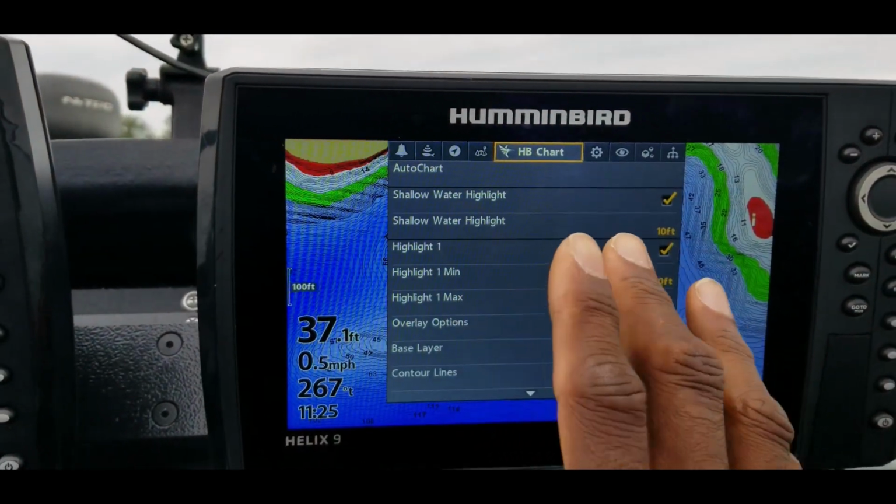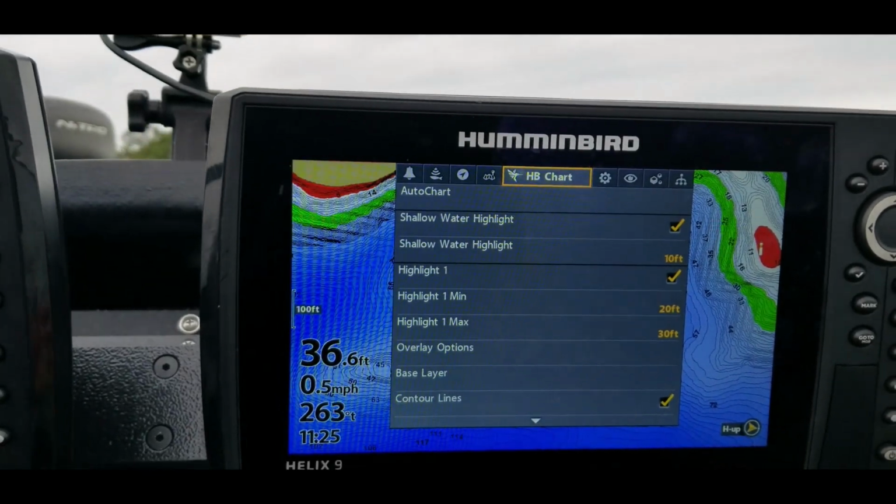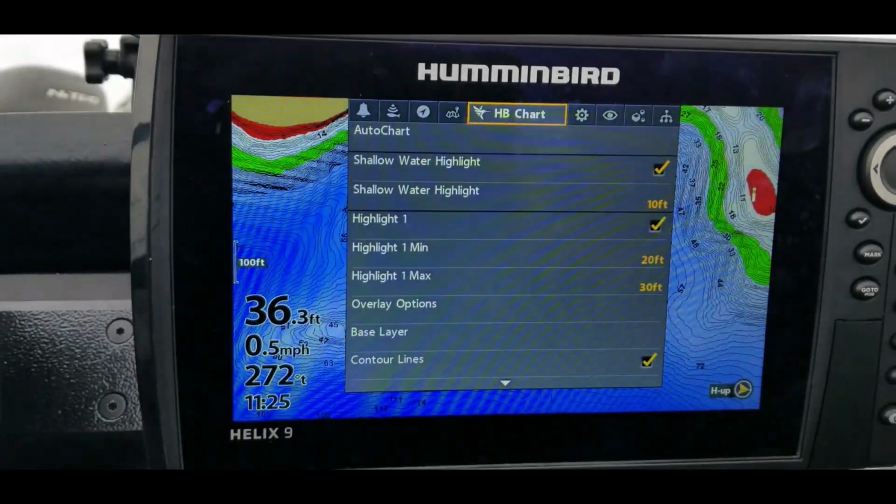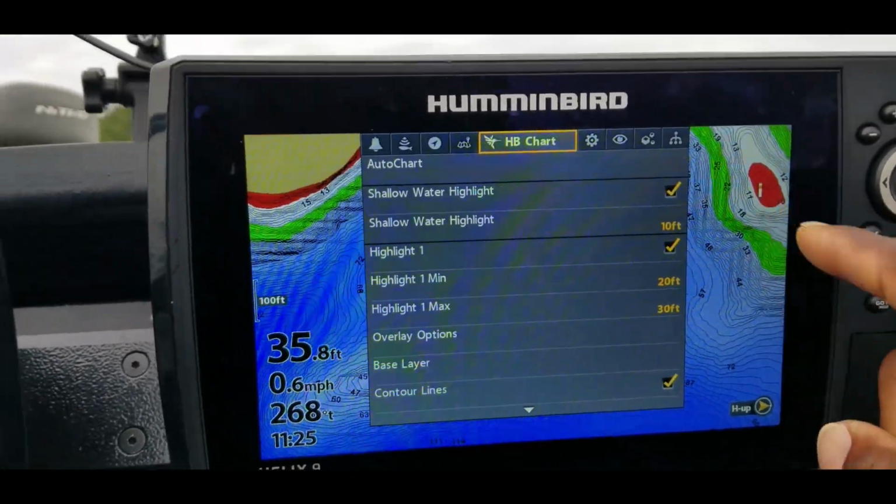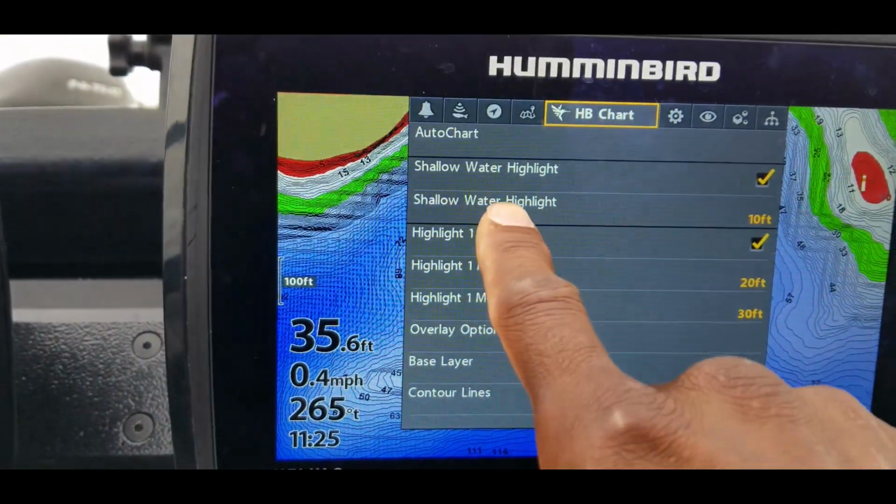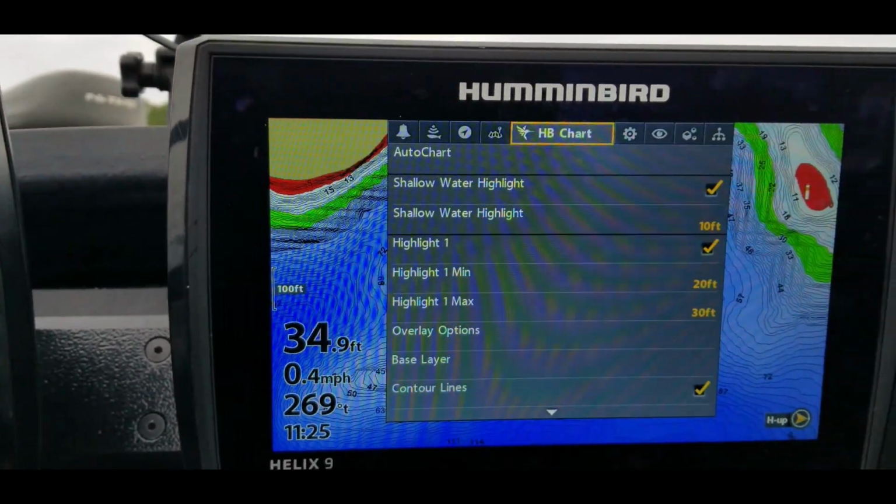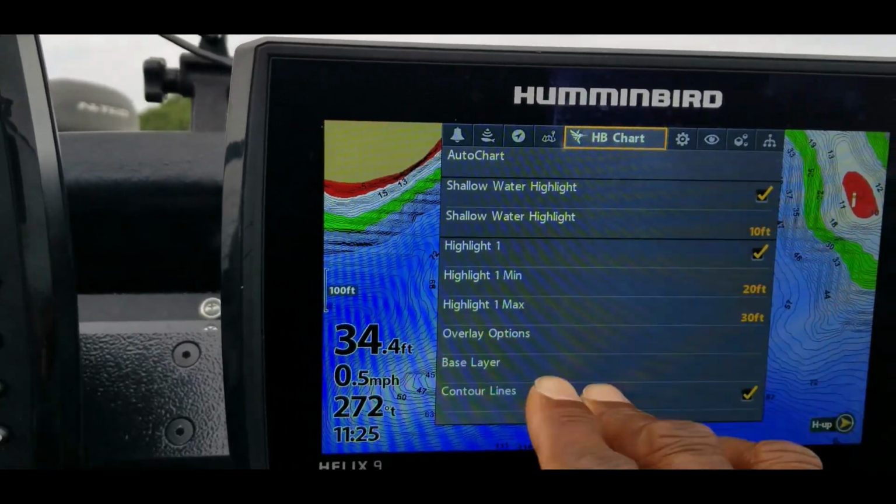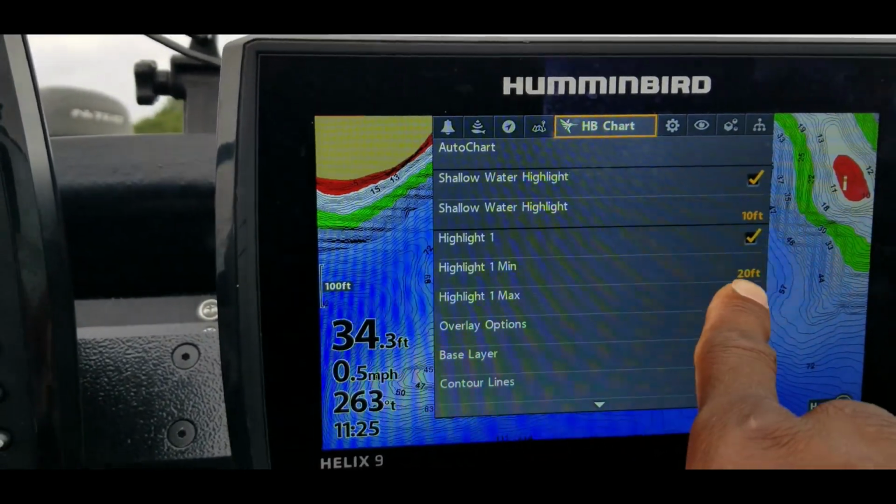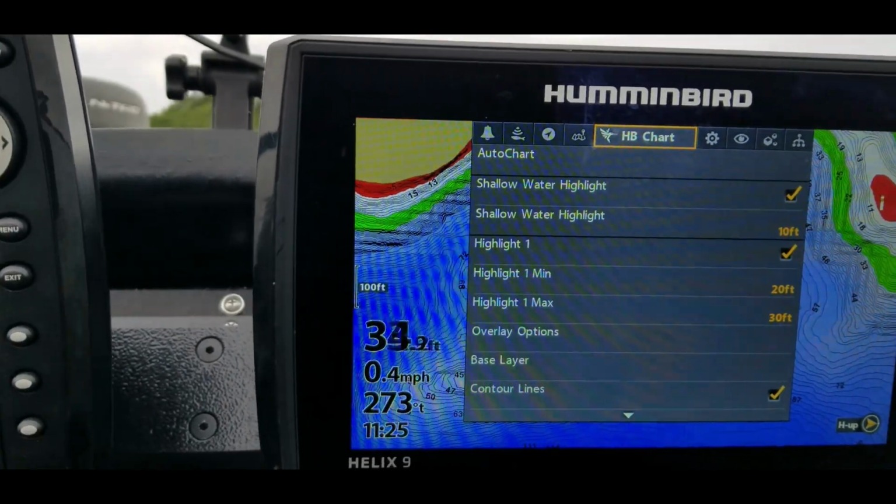What we're looking at right here is basically the shallow water highlight, just the different shades that you can put as far as how you see the light blues, the green, the white, and the reds. I have my shallow water highlight set at 10 feet, so anything 10 feet and below is going to show red. I have my highlight set on minimum 20 and maximum 30, so this green right here is going to be 20 to 30 feet.